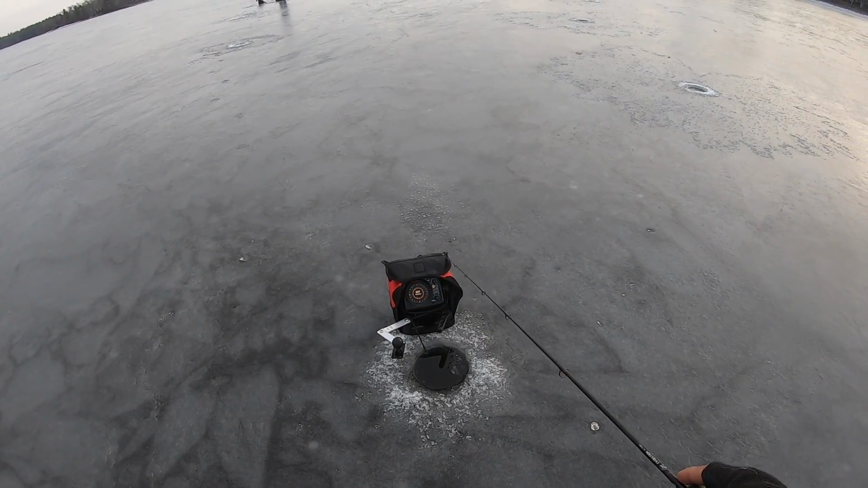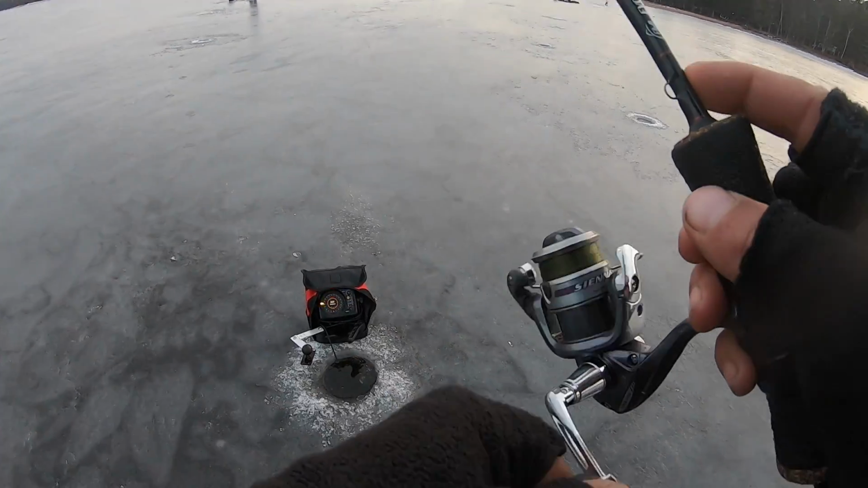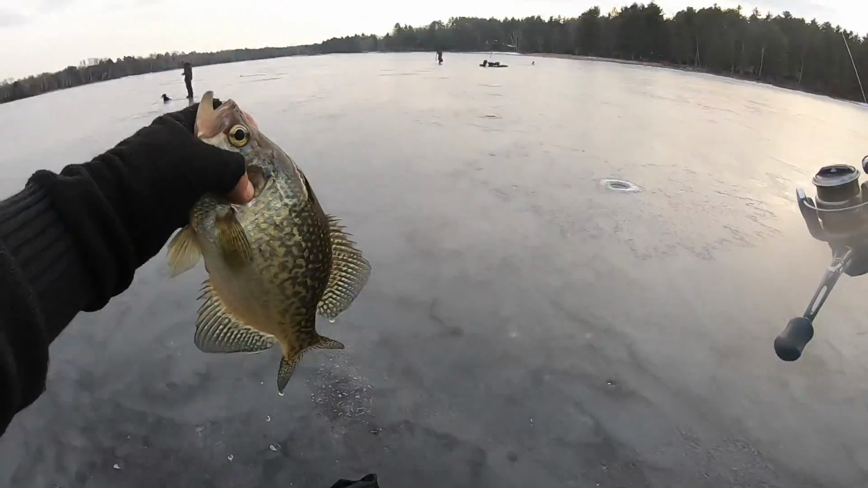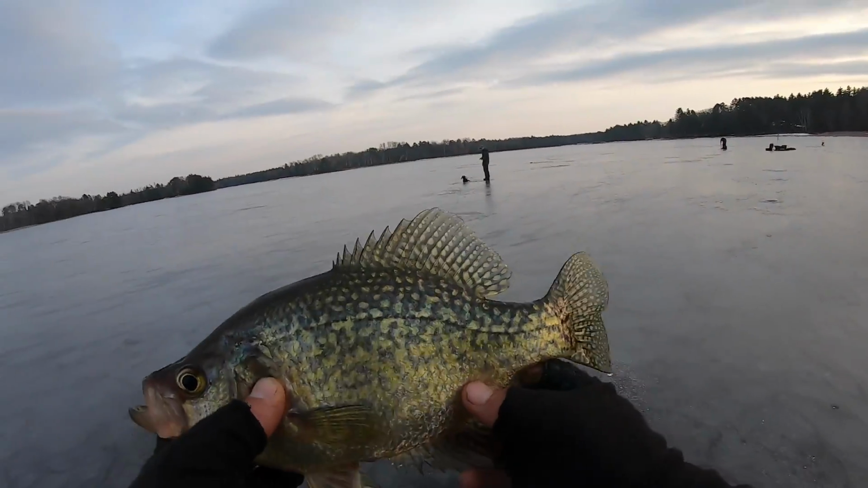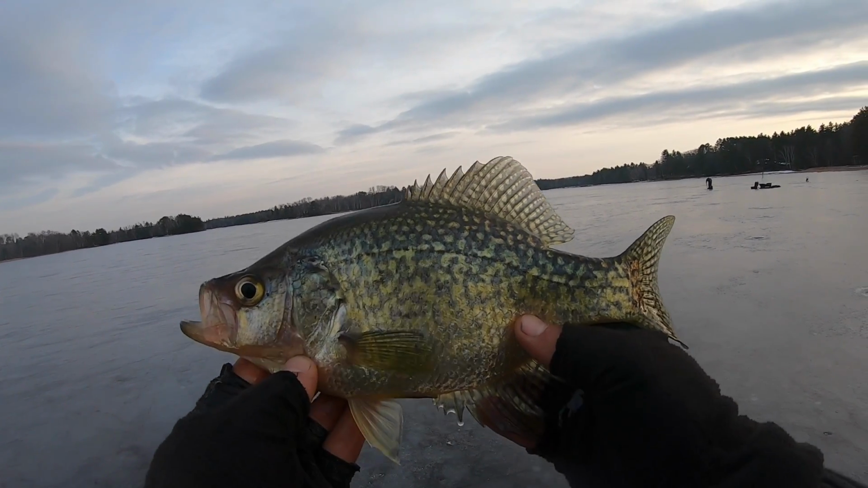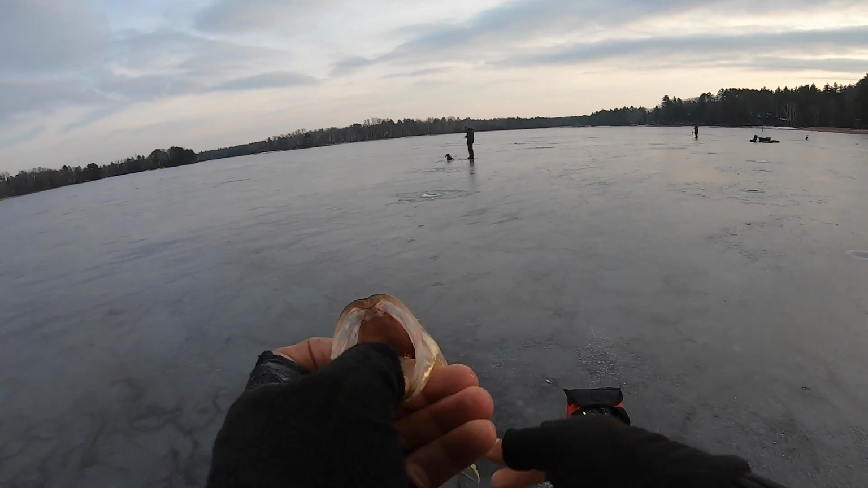Oh, here he comes, suicidal. Oh my gosh, did that one throttle it. Mitchell might even have heard the rod tip bounce on that bite. There's a nice, real nice one. That's the nicest one I've caught today. That's probably about your 12-incher right there. I don't know how he looks from your guys' angle, but he absolutely choked that jig. And when they're eating it like that, that's what you want.